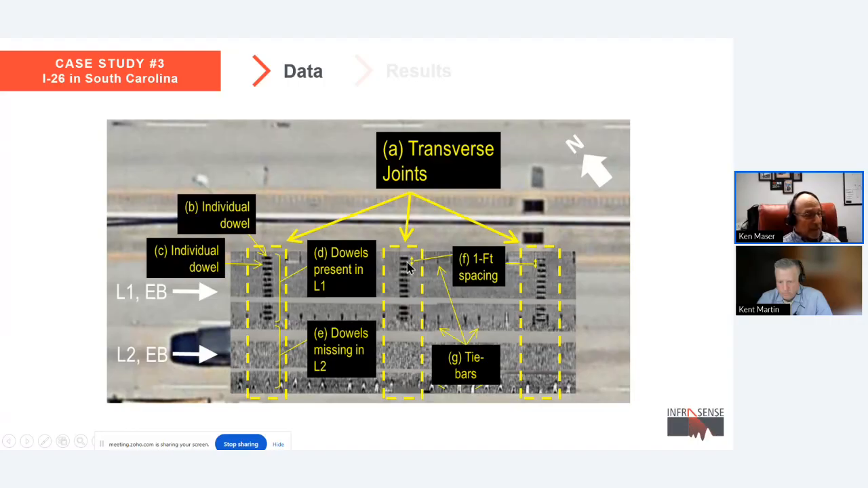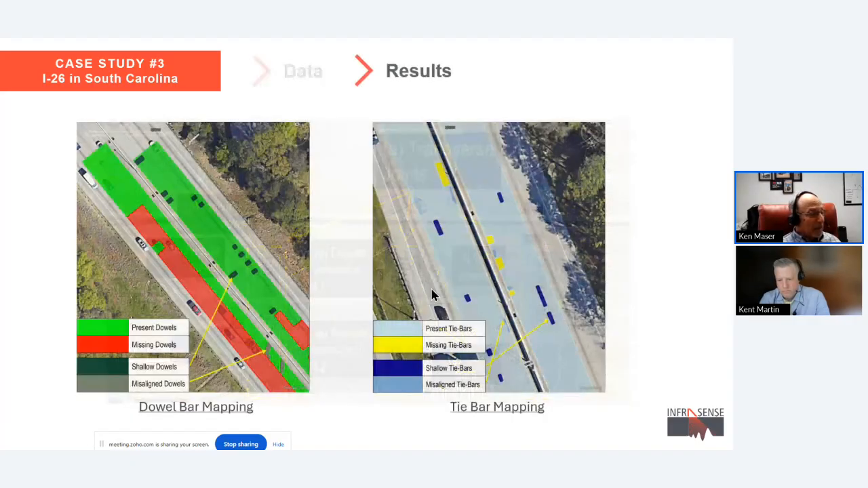So in lane 1 here, we can see we have the dowels. In lane 2, we see the dowels are missing. So these conditions can be identified. They were mapped and laid out in Google Earth. Locations of missing dowels are in red. Present dowels are in green. Shallow dowels are in dark gray. Misaligned dowels are in light gray on the left.